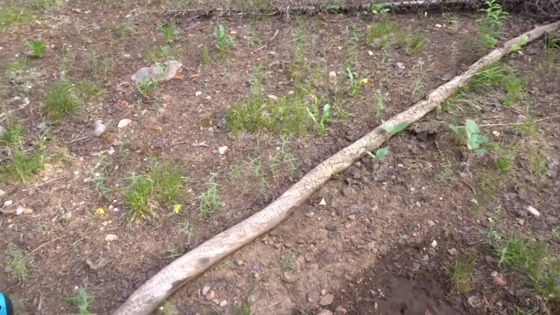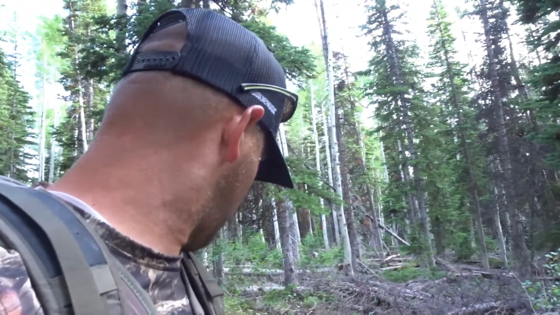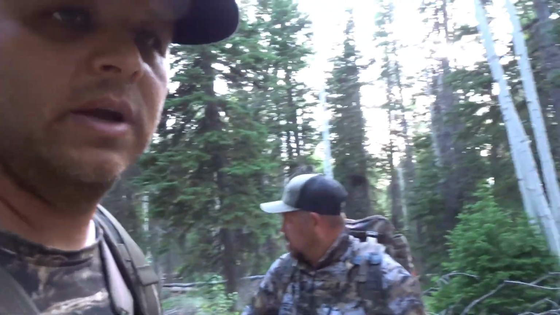Actually following a decent sized game trail down through here. Came across this already, so they've been in here within the last, at least since noon or so. I'd imagine that's way wet, way fresh. I'd say within the last 30 minutes.